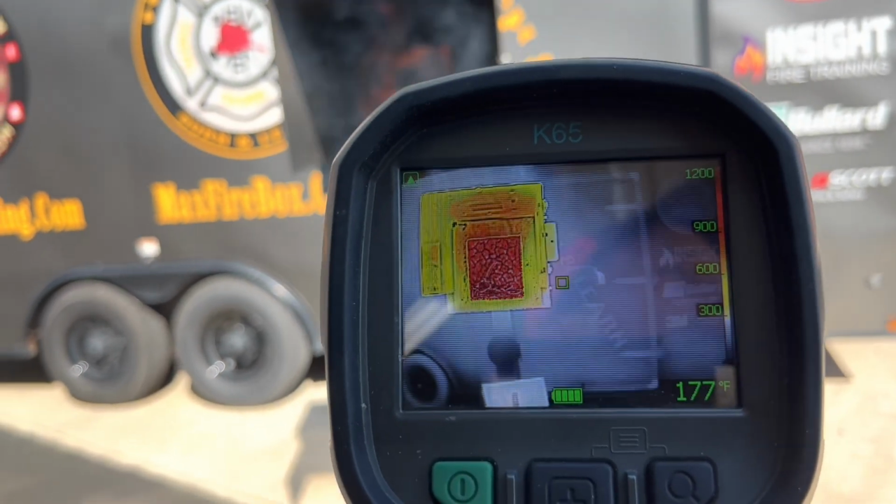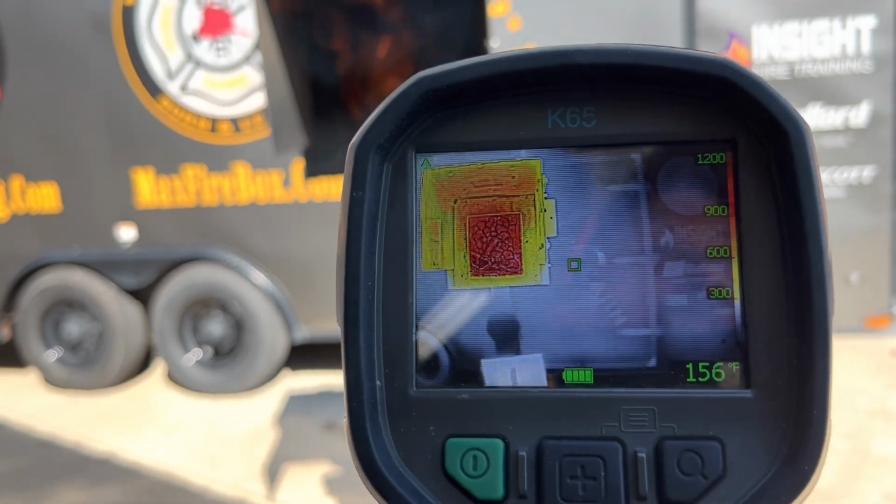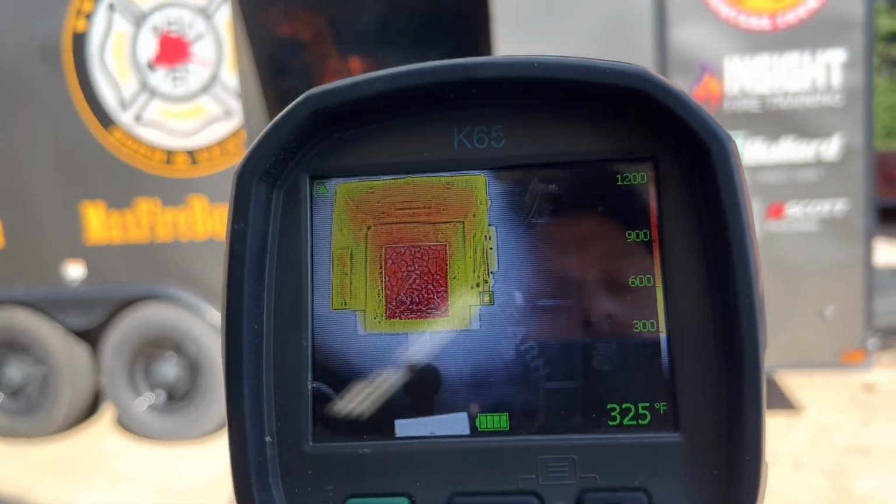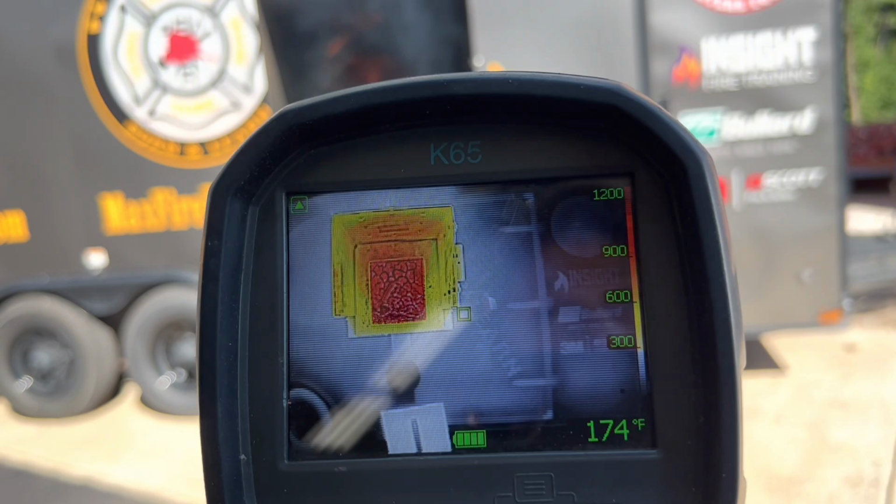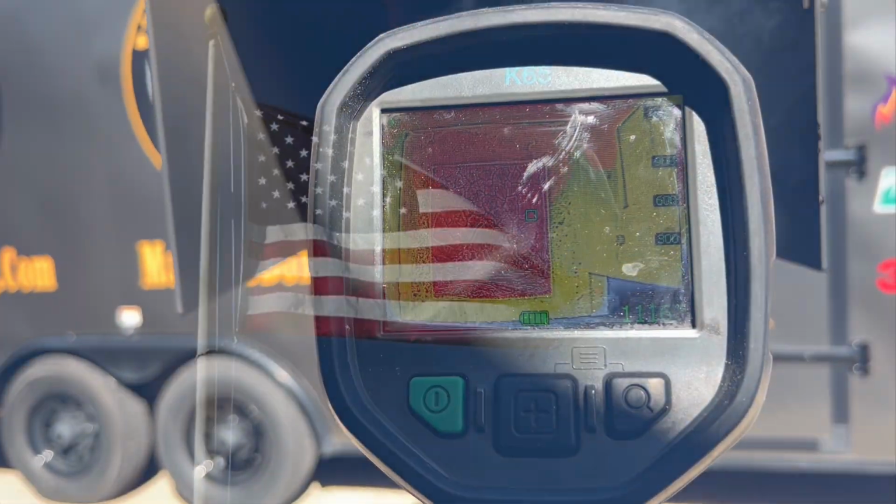And, you know, a lot of departments, Brandon, they talk about they're going to reset the fire. You know, when they reset, that's awesome, but make sure you kill the heat before you push on and go to that next area. Because you can see, everything looked really good visually, but through the eyes of the camera, we didn't kill anything. So very, very important. And then the closer I get, look at that heat that's built up inside.